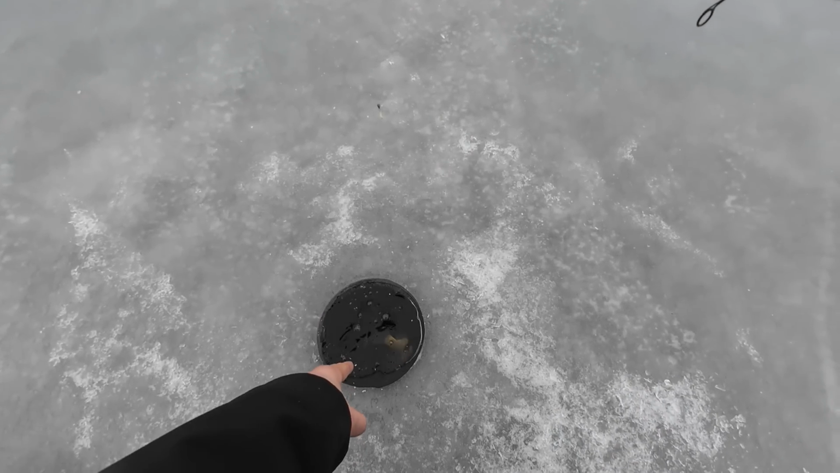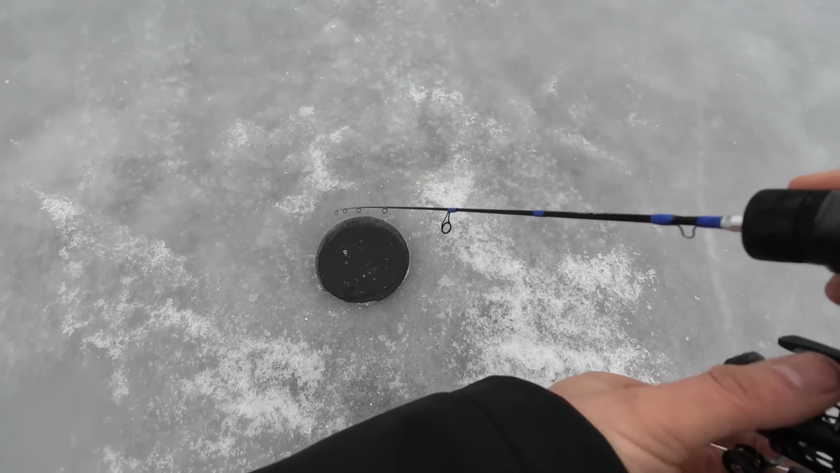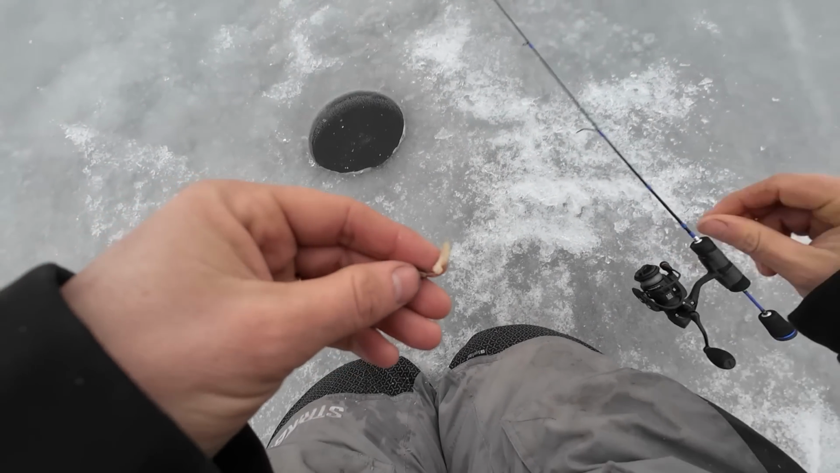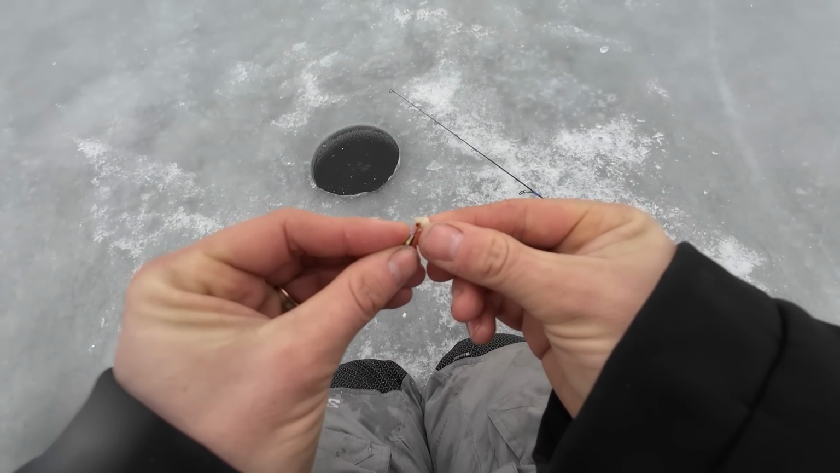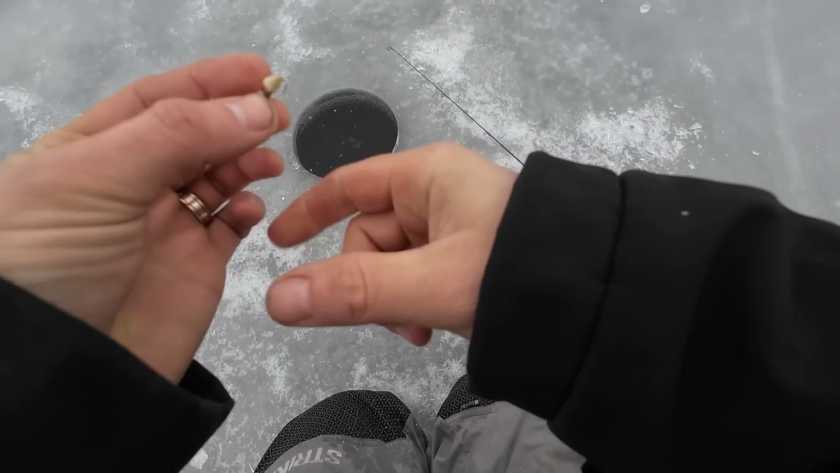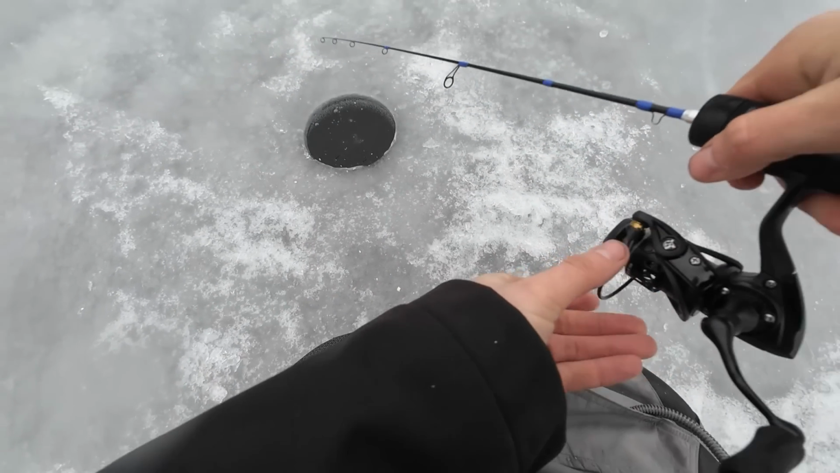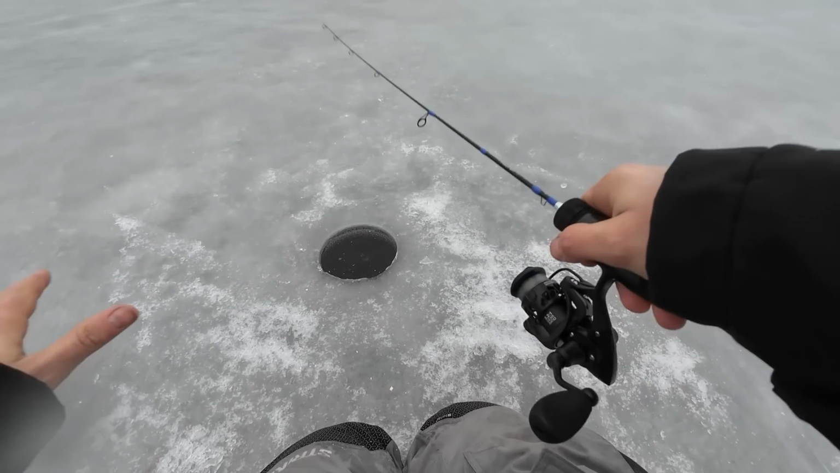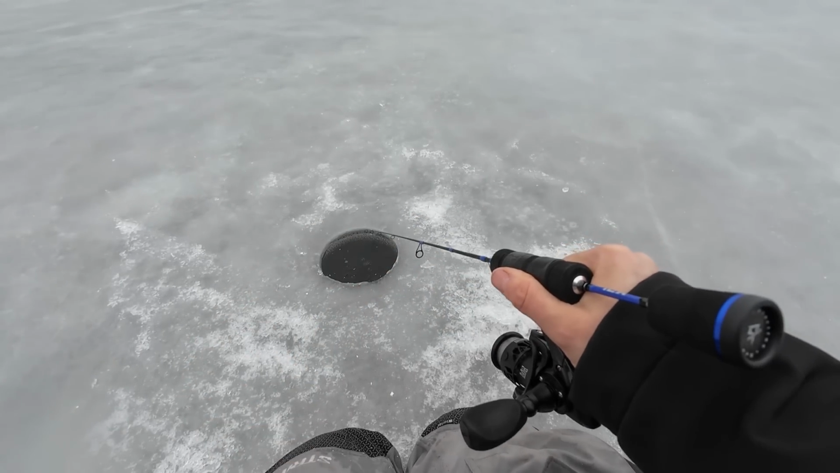Oh, look at it. Oh, guys. That thing was another just good fish. Oh my goodness. All right, let's get that back. Let's go back down again. The thing is, if I move the shack over here, these fish go whoosh, they're gone. They don't like noise on top of them.